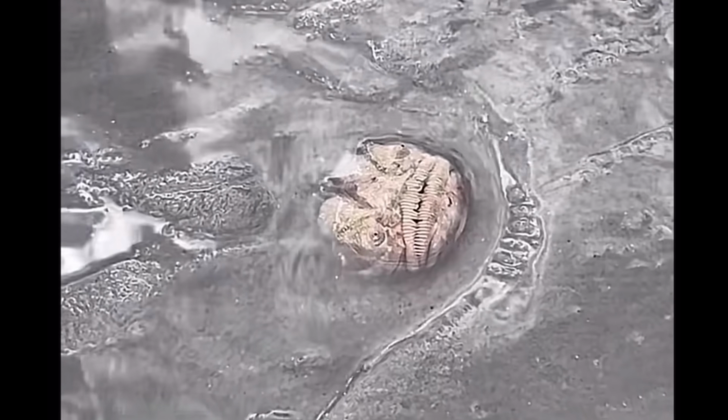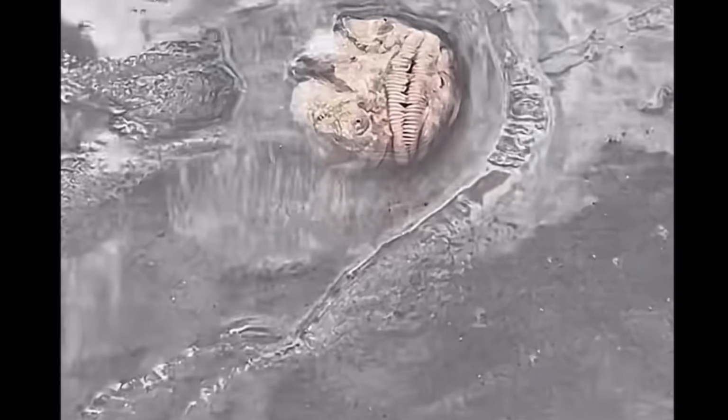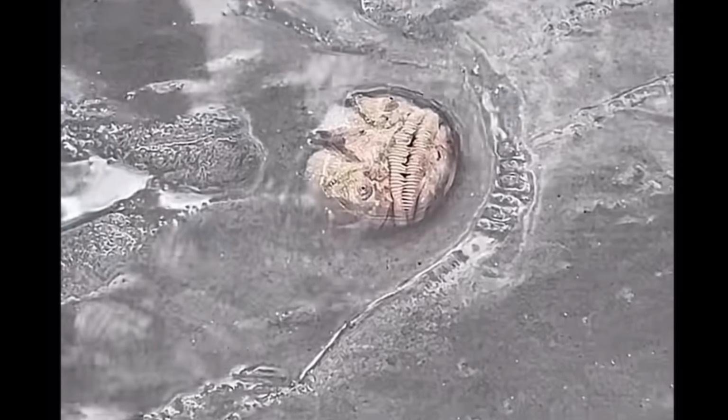Yes, this is a real fish. One of the scariest looking fish to ever exist. It's called the Stargazer fish. The Stargazer is one of the ocean's weirder and more menacing creatures. It's a fascinating example of nature producing something both efficient and downright unsettling.